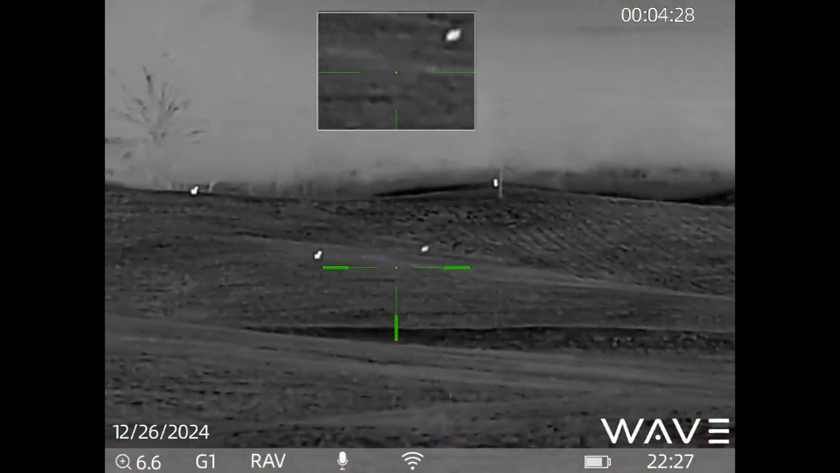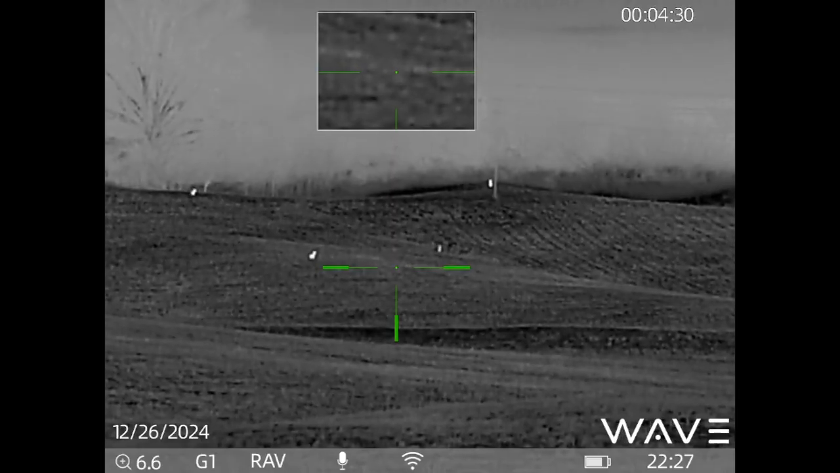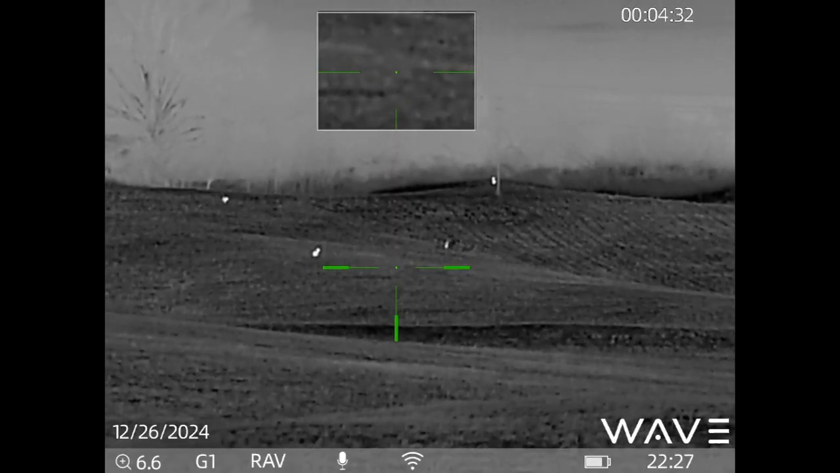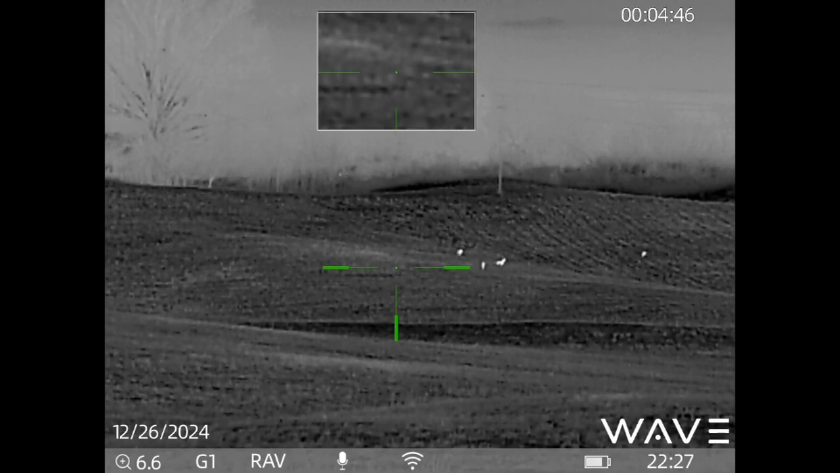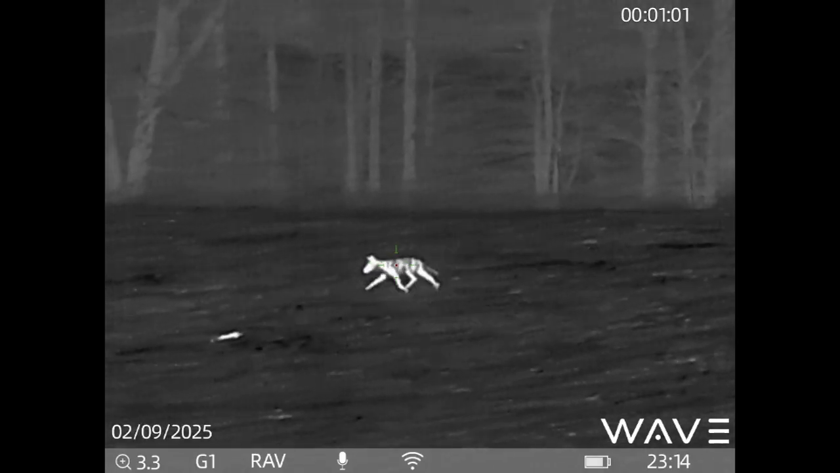A lot of you want to know how far you can see. Well, the 4 coyotes here, the one on the far right at the top, is 533 yards. And if you look at the bottom left, it shows 6.6 magnification. That's for the picture-in-picture screen. The main large screen is 3.3 base magnification. The unit has an advertised detection range of 2,000 yards.